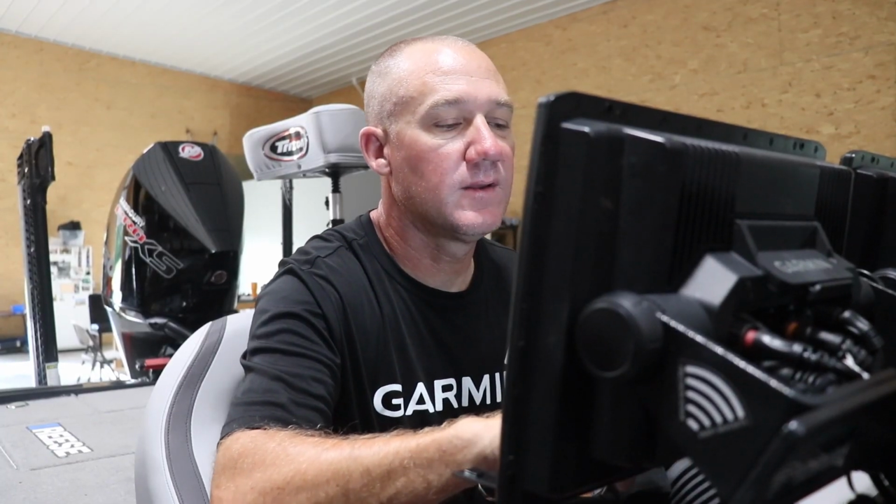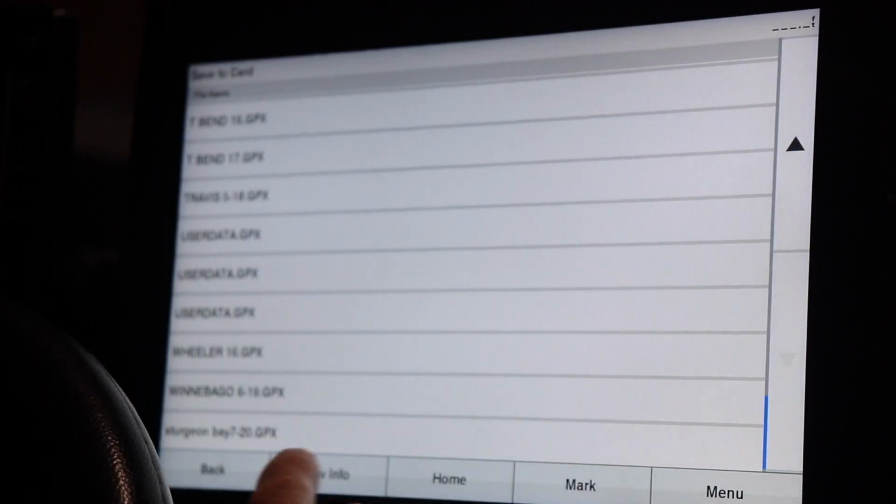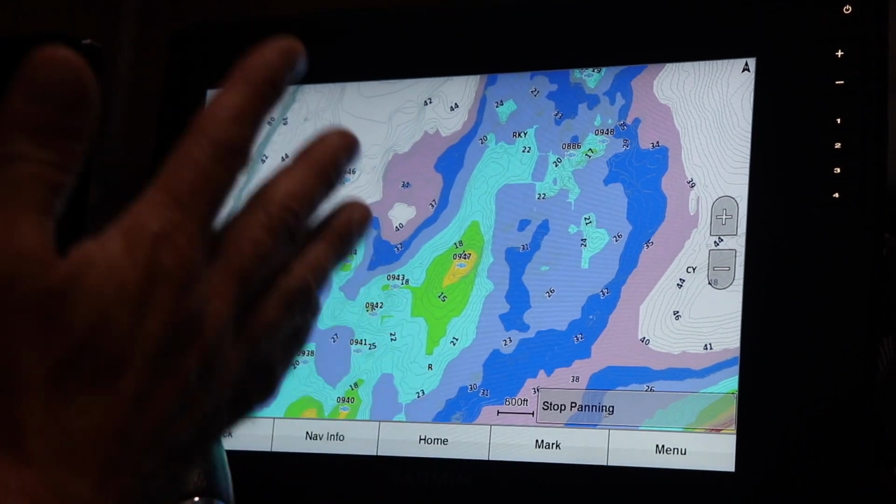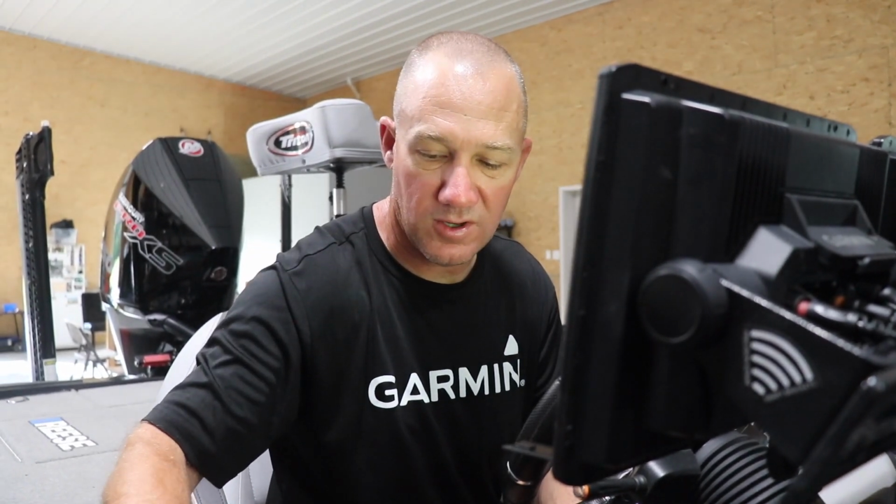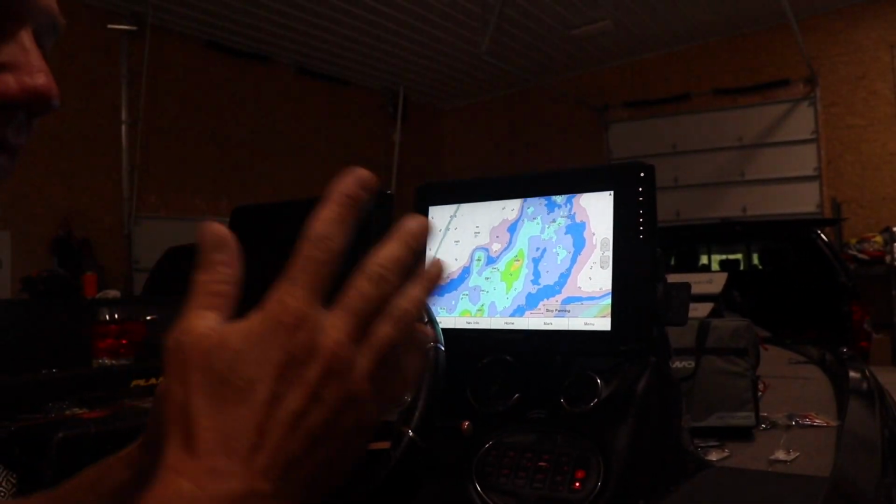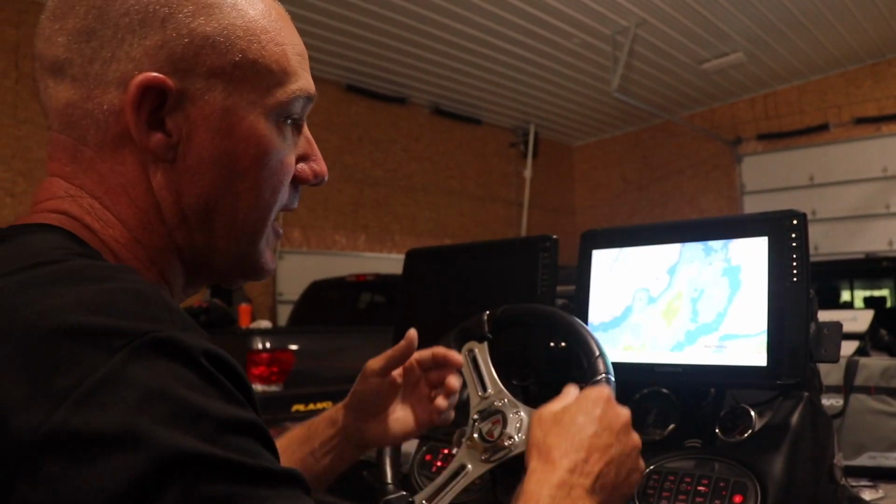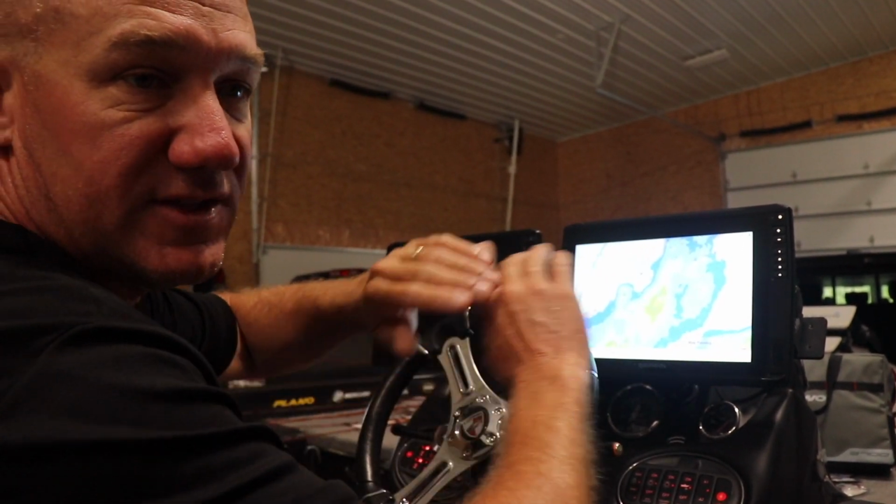We can go back. We're going to just check and make sure it's saved on here. So here you have it. Sturgeon Bay, 7 of 20. So we've saved our waypoints of this particular lake to a file, to a card. So we know it's on the card. I've got it saved to 2 cards now. So that way they're never going to be lost. I'll always have them. I can load them back up when I come back to this particular body of water. But I'm done with this body of water for a while. So let's clean it off and get ready for the next event. That way, when I go to the next body of water, we're starting over at 0.